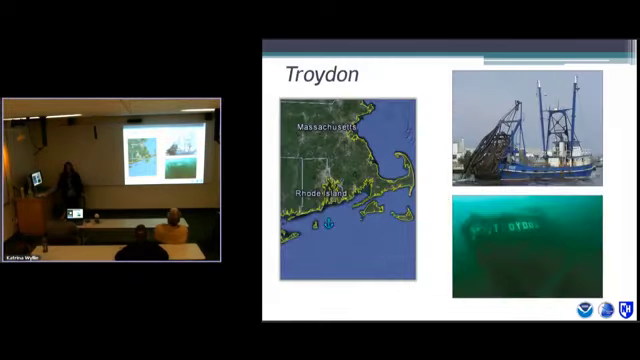Okay, so let's test these softwares, right? Let's see how we do with a wreck. This is the Troyden. The Troyden is a 90-foot steel clam dredger, hydraulic clam dredger. It's about 8 nautical miles off of Block Island.